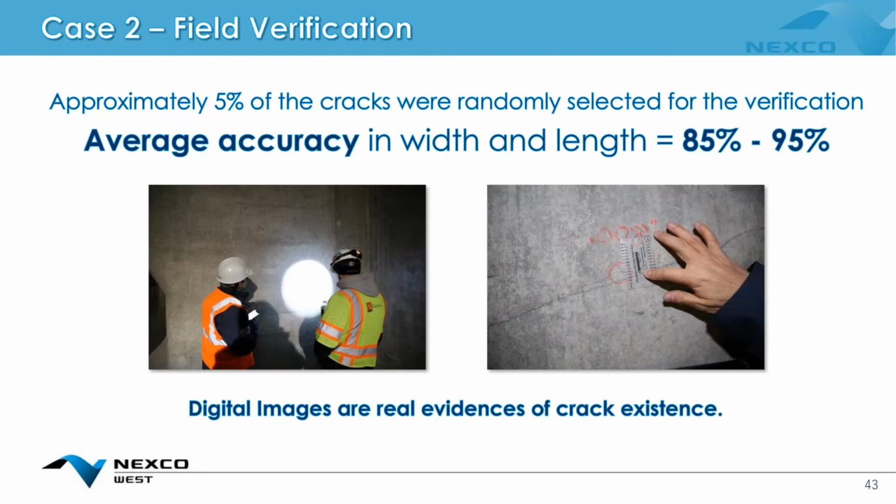And as mentioned, the client, AI engineers, went back into the field after we generated the data, and they took a look at the accuracy of what we did. And all parties involved were very pleased, because the average accuracy was in between 85 to 95%, mostly on the 95% side.